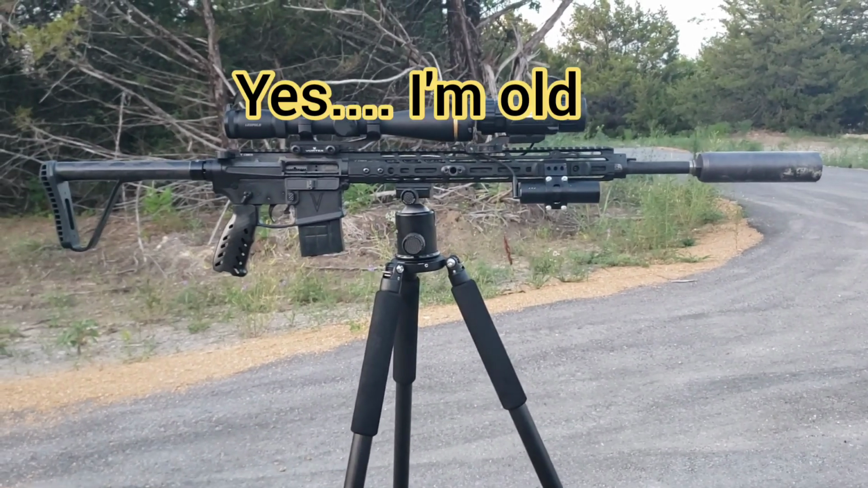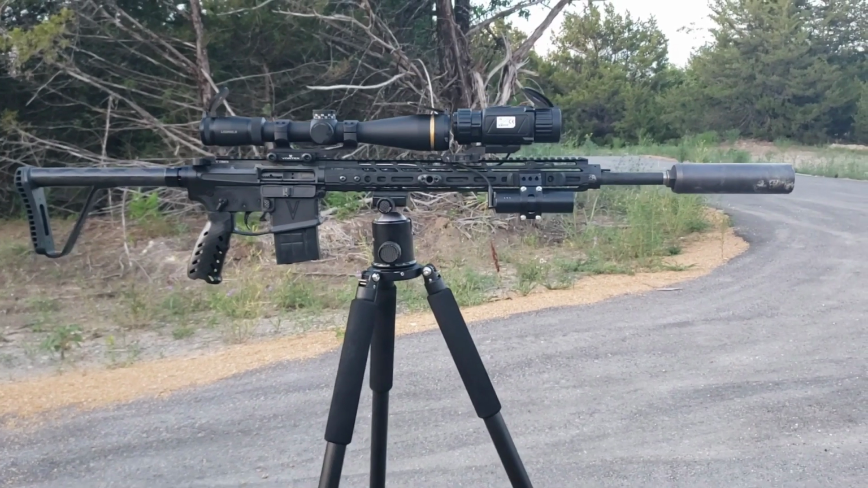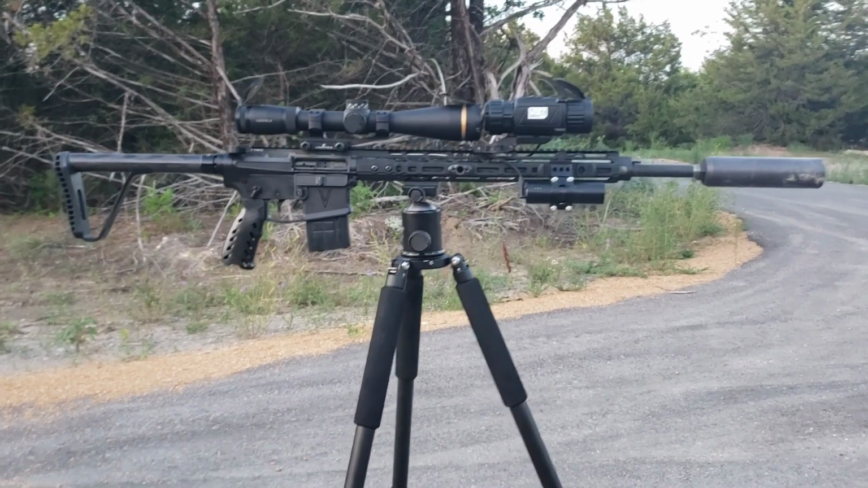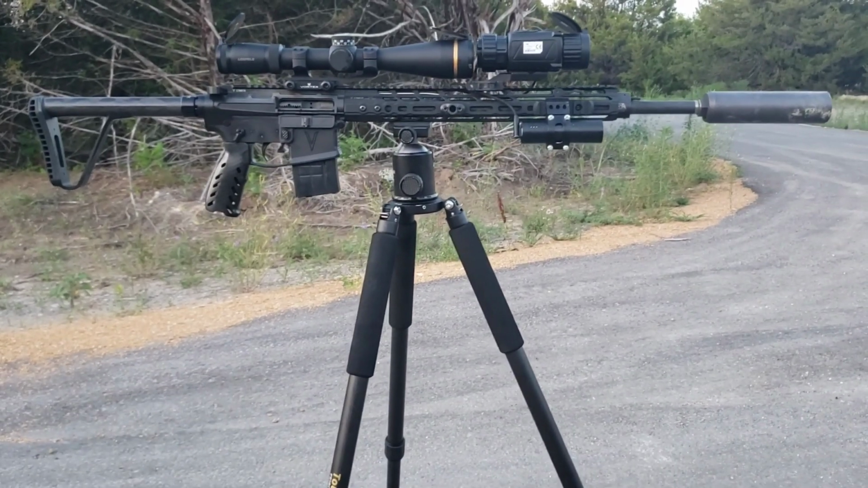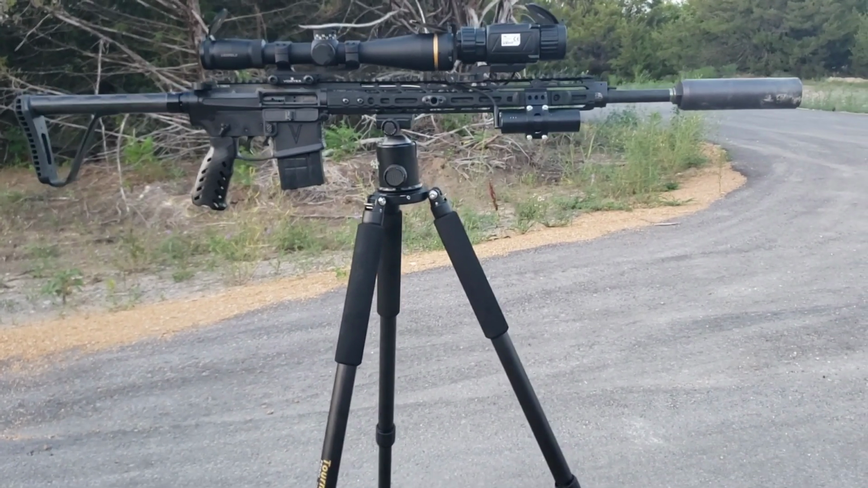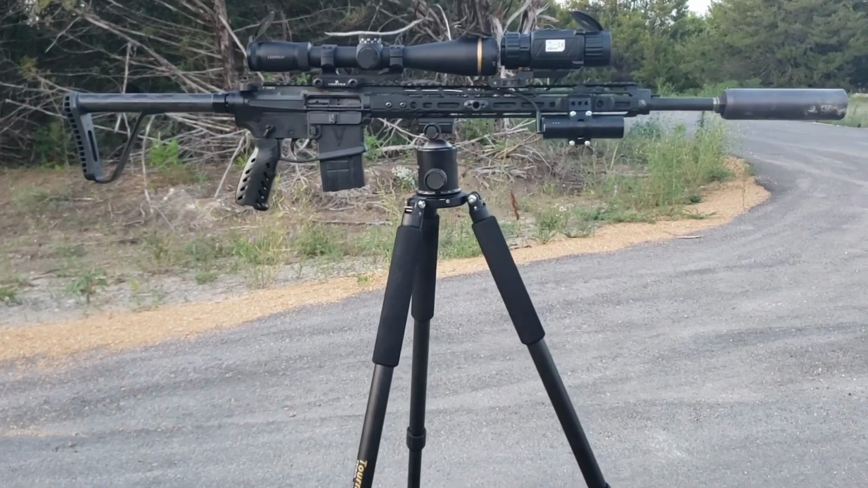There's a lot of us old timers that just prefer not to pull the day scope off and put it back on. We don't necessarily trust QD mounts, even though we know they work. So for the guy that has a dedicated rifle with a dedicated glass scope, this is a great option.